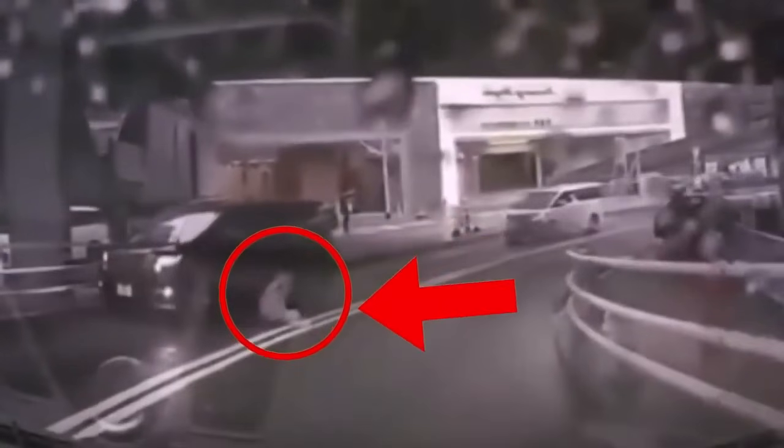As they round a curve, a van approaches from the opposite direction. Watch closely as a man suddenly materializes on the road, seemingly falling from an unknown location. The vehicle's doors never open, ruling out the possibility of him falling from it. Speculations run wild. Did a portal appear, transporting him onto the road? Or does he possess extraordinary powers? Without knowing the man's identity or the full story, we're left pondering the unexplainable.